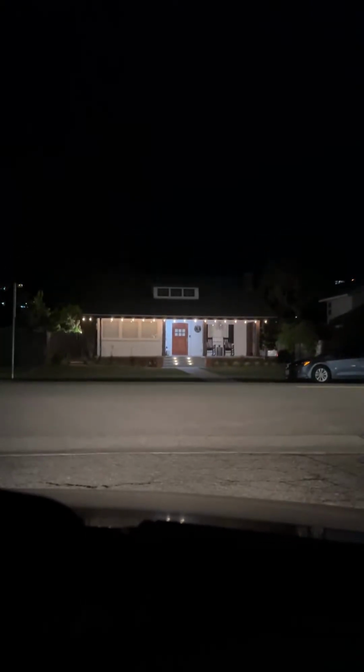Well, let's roll, people. It's a lot better view. Alright, let's go. Get the camera up. Alright, let's roll. Alright, people, we'll see what's up with that camera view.